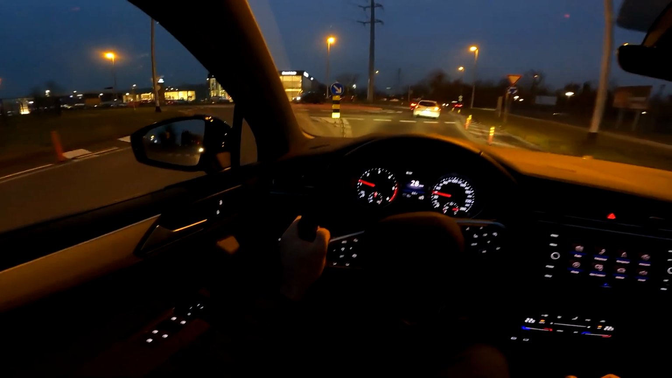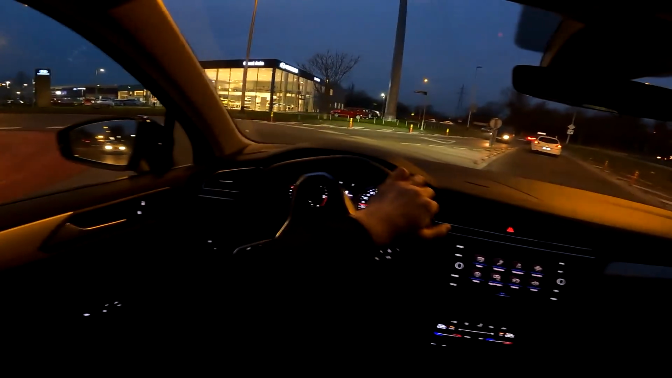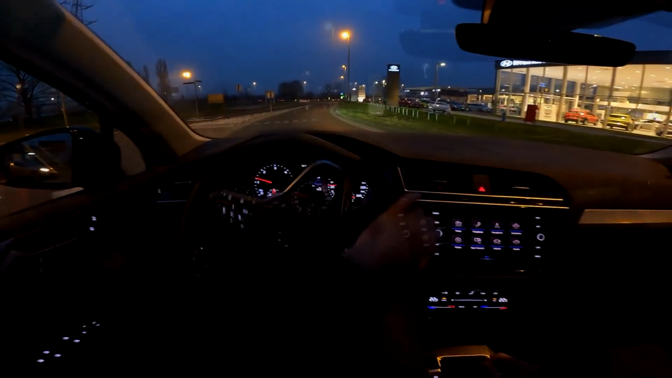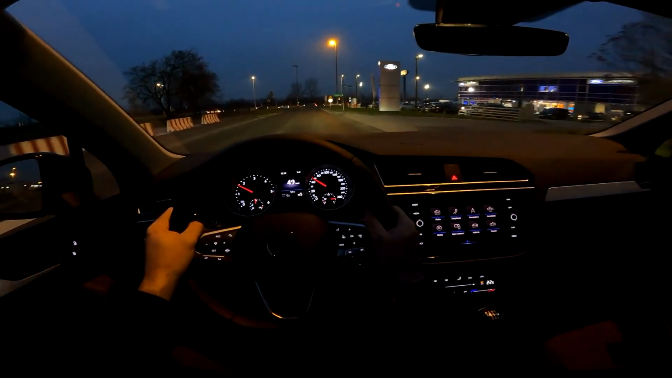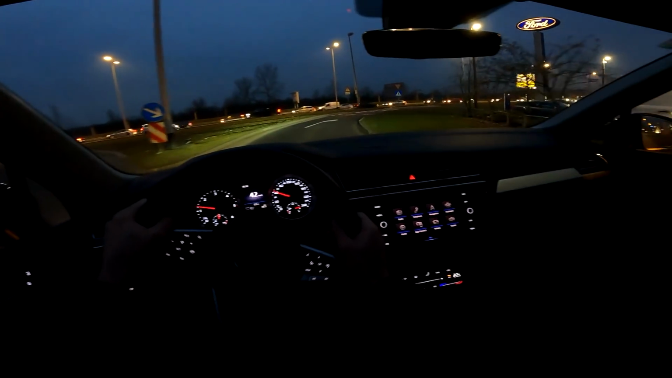this car also has a bunch of safety systems, so lane assist, and then you have the adaptive cruise control, and I actually demonstrated that on the point of view drive during the day, so you can watch that.